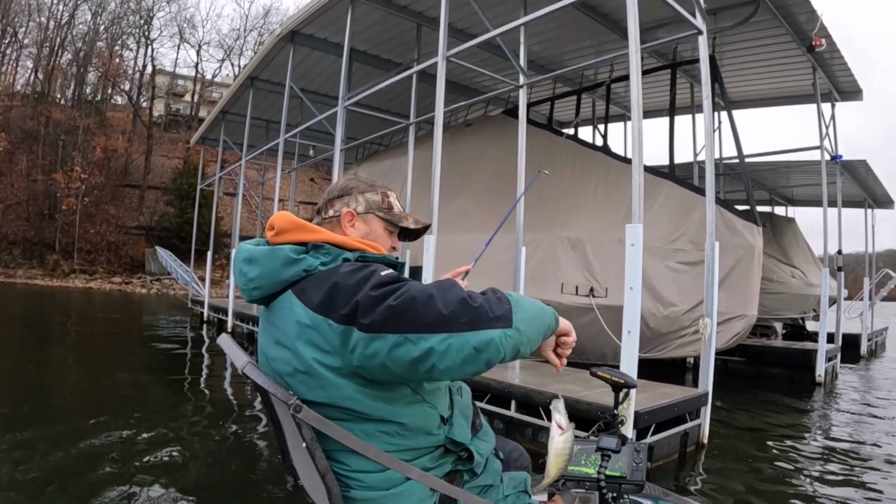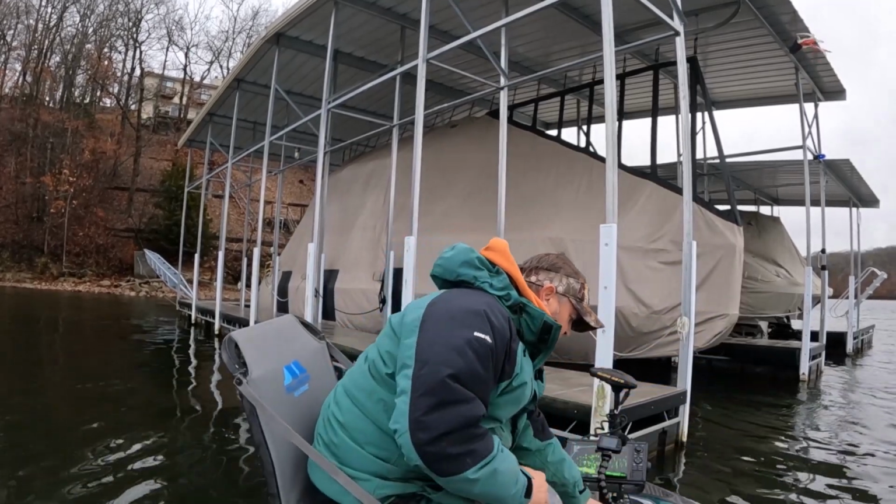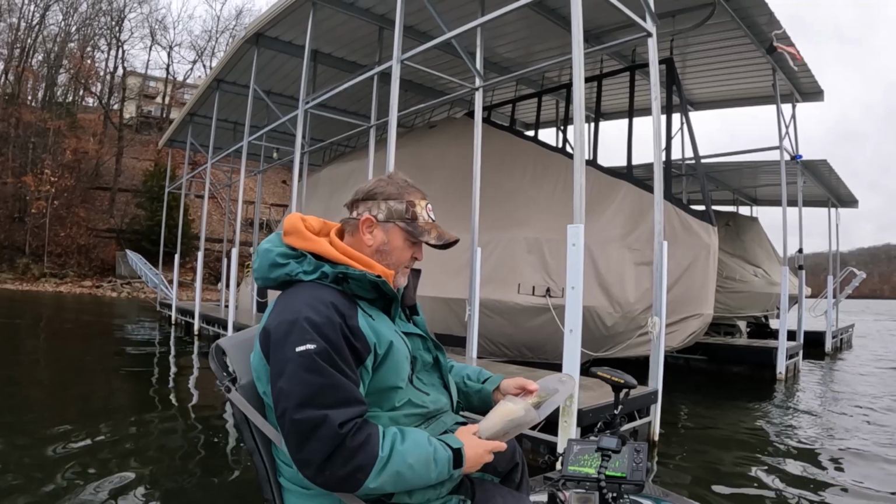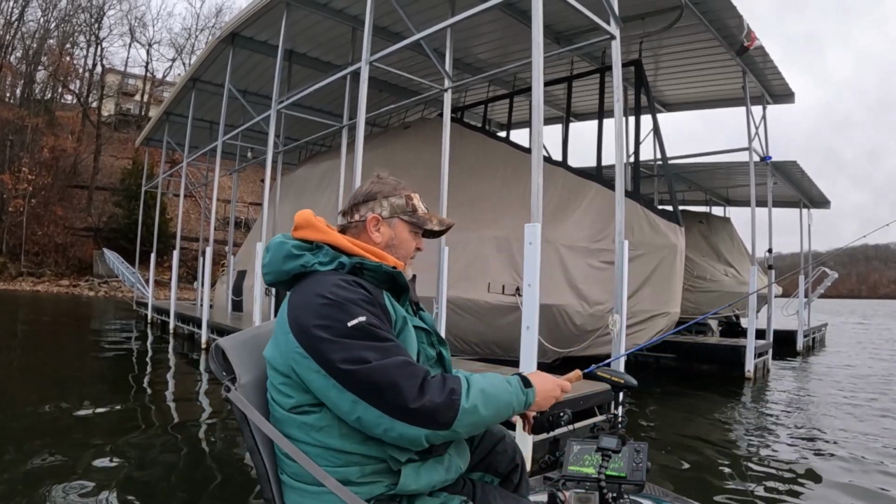Are you big enough? He's not very big, but let's find out. We don't have a lot of time, so if he is, I can tell you that right now. He's over 10. Thanks, buddy. That should be, oh, I had a fish on right there.